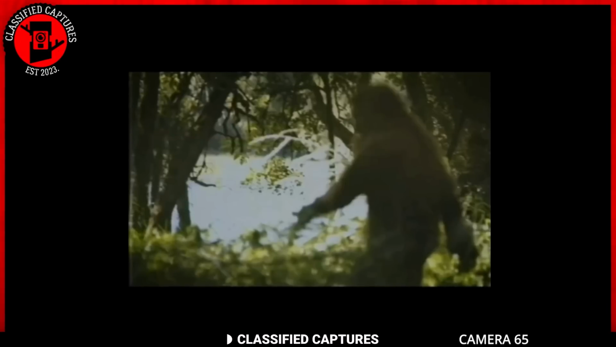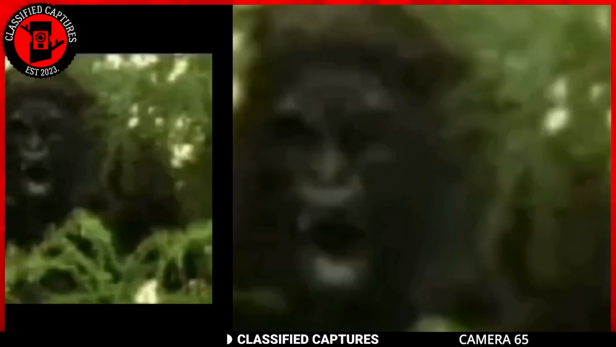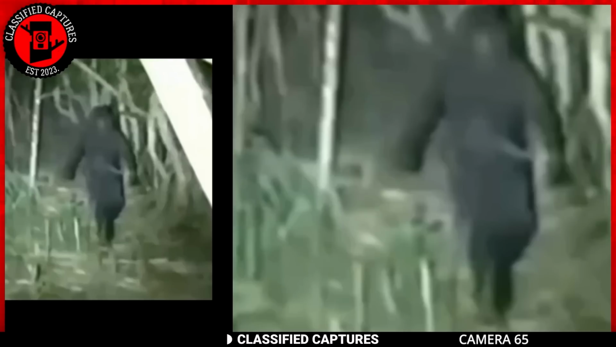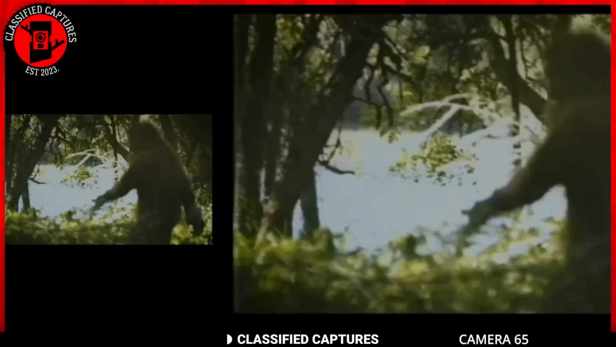If you're new here, Bigfoot, also known as Sasquatch, is a legendary creature that has captivated the imagination of people for decades. Many who have allegedly seen it describe it as a large, hairy, ape-like being that inhabits the remote forests of North America, particularly the Pacific Northwest. Sightings and stories of the mysterious being date back to indigenous folklore and have persisted through modern times, with numerous reported encounters, footprints, and blurry photographs fueling the myth, some of which you're seeing now.